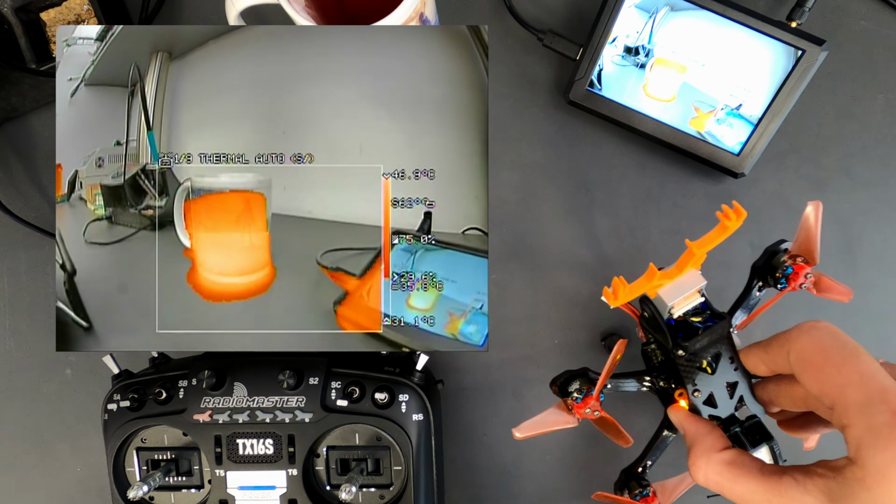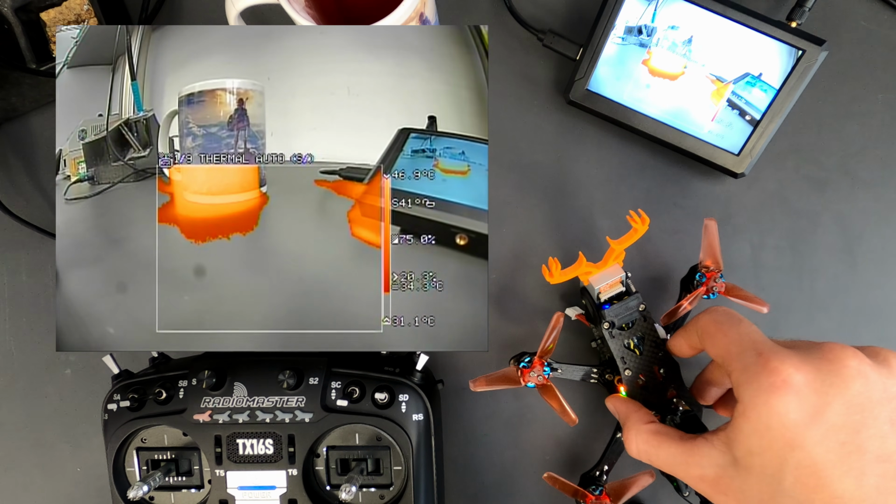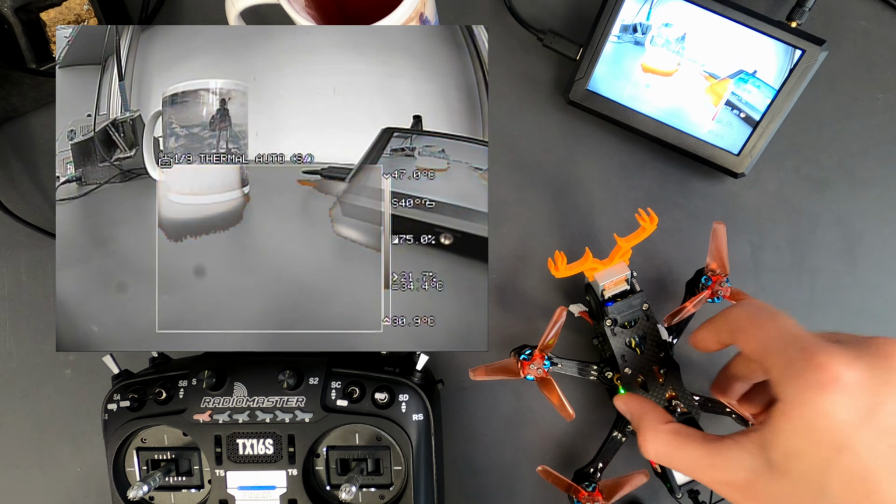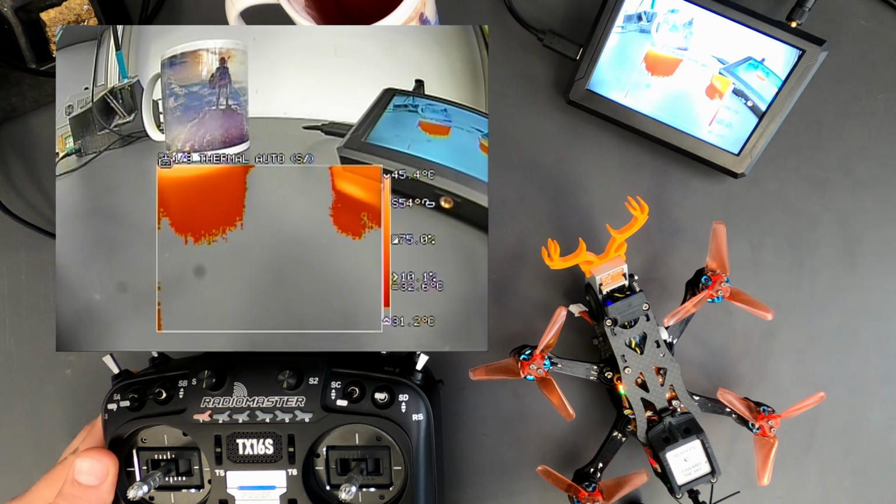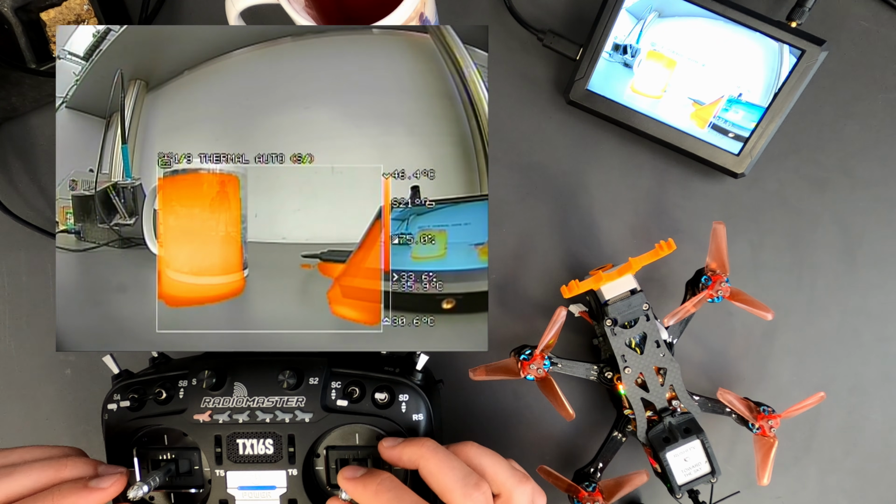The thermal image is a bit off. This is due to the short distance between the camera and the objects. When you fly, the distance is larger and it fits to the real image. If we want to measure the temperature, we recommend a distance of 5 meters.